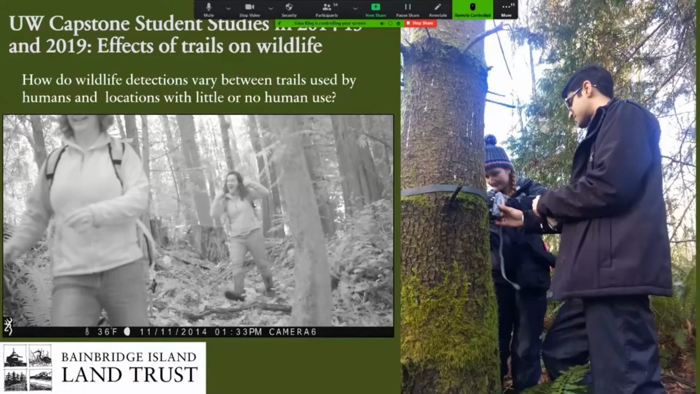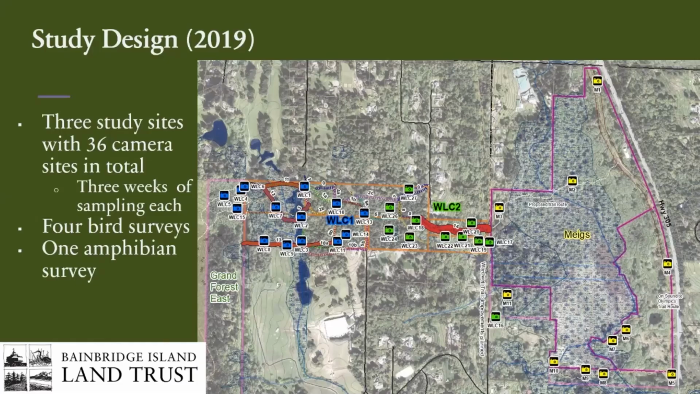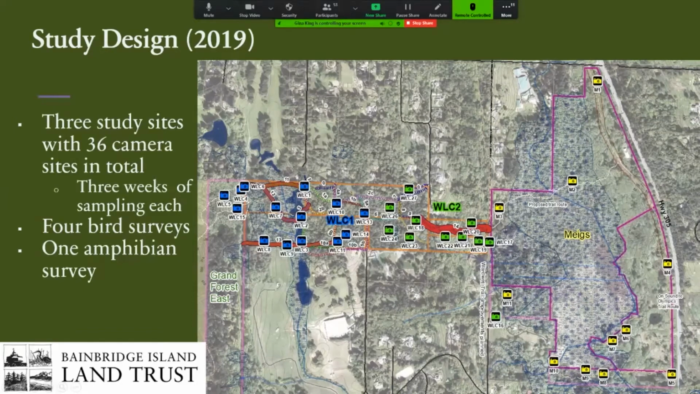We've also done a little bit more rigorous work with our cameras. So we worked with UW Environmental Studies capstone students to do a couple of studies on the effects of trails on wildlife. So they looked at the question of how wildlife detections vary between trails used by people and locations with very little human use. And this just shows how the students who did the work in 2019 laid out their cameras in 3 different time periods across the wildlife corridor and Meg's Park and Farm, setting some on trails used by people and then some in more remote locations.